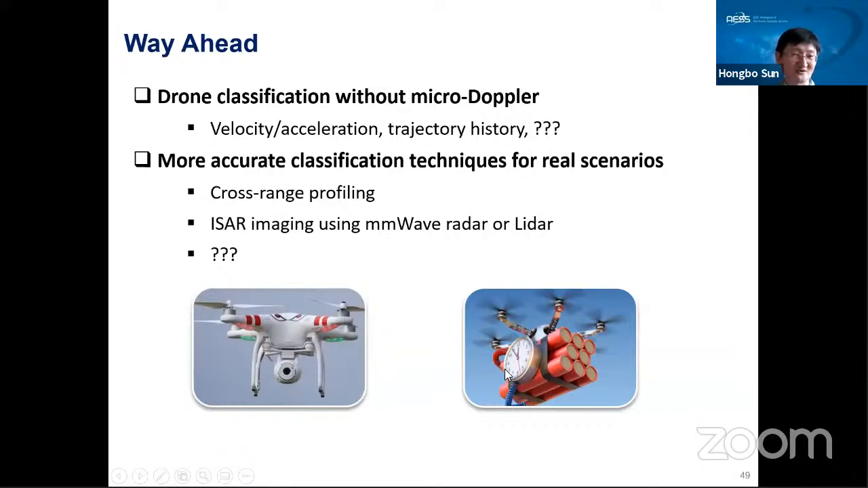Is it a camera or a bomb? This is just some idea. I think we should think about whether there are any other signatures or techniques we can use for more accurate classification of the drone.